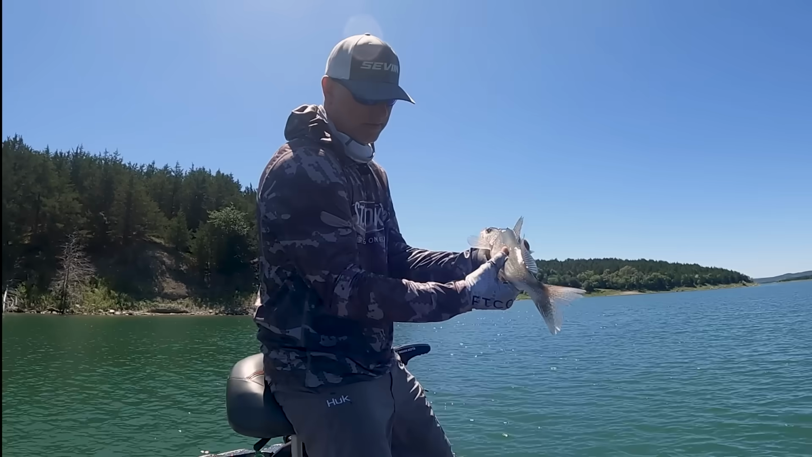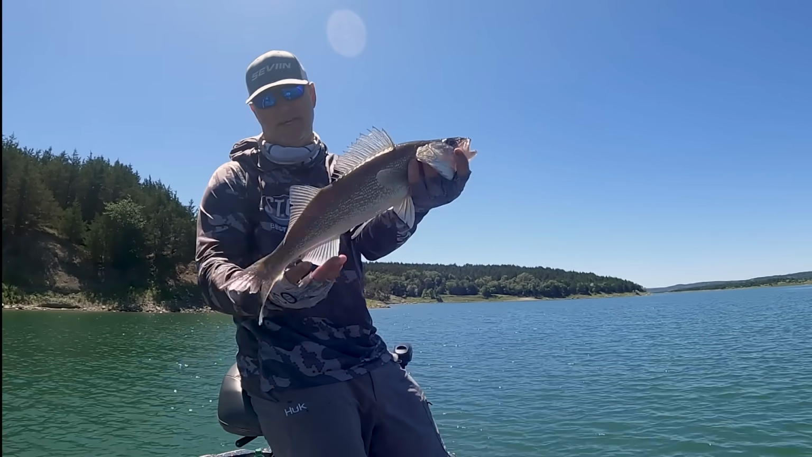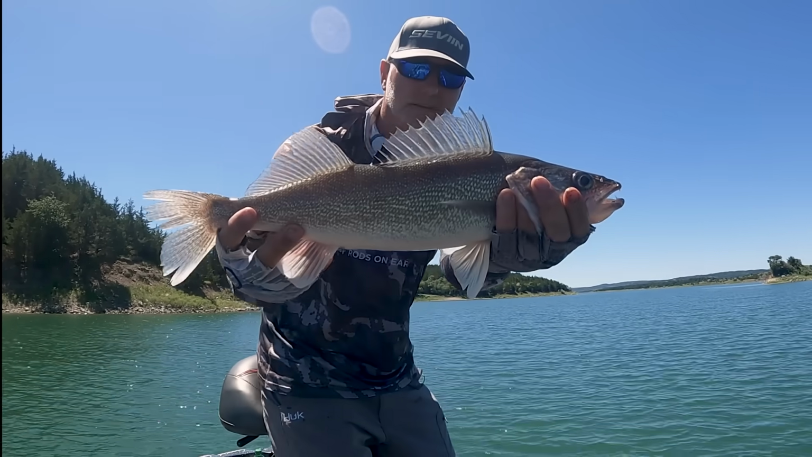But I threw at this sucker 8-9 times before we got him to go. Another nice 18 incher, good healthy, good looking fish.